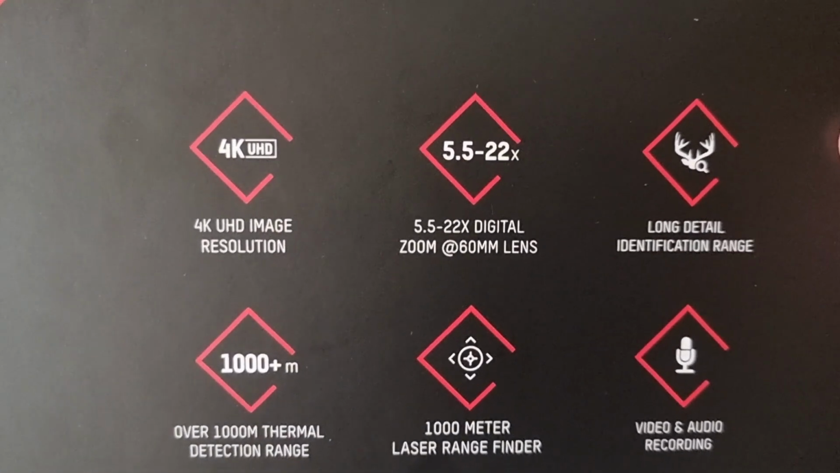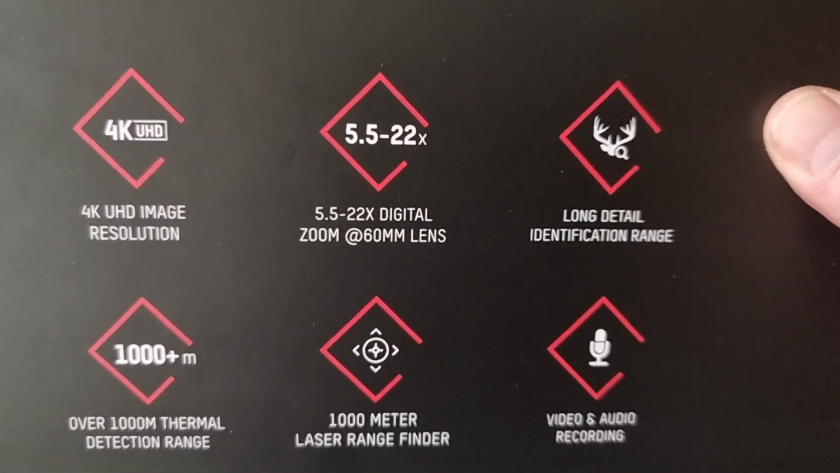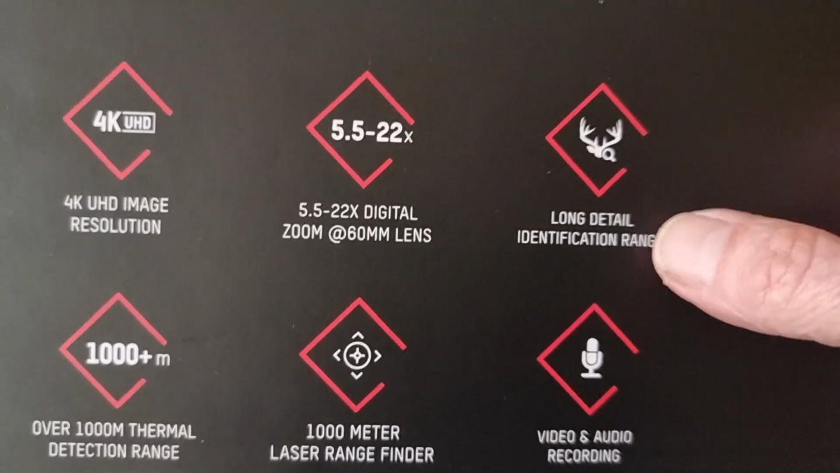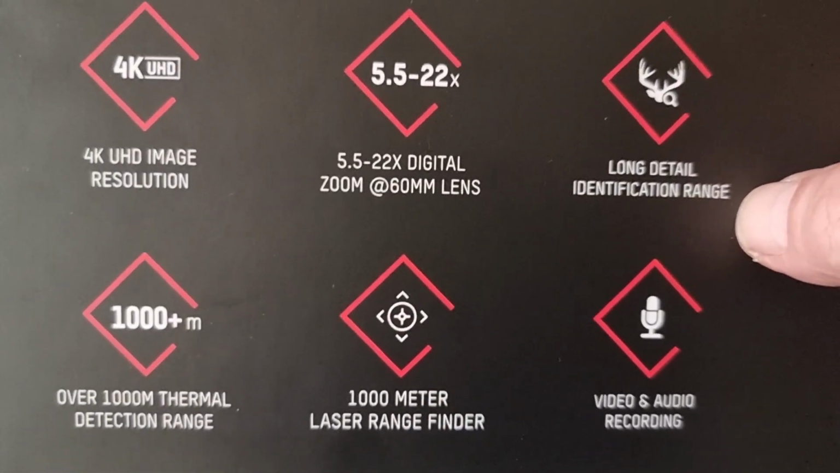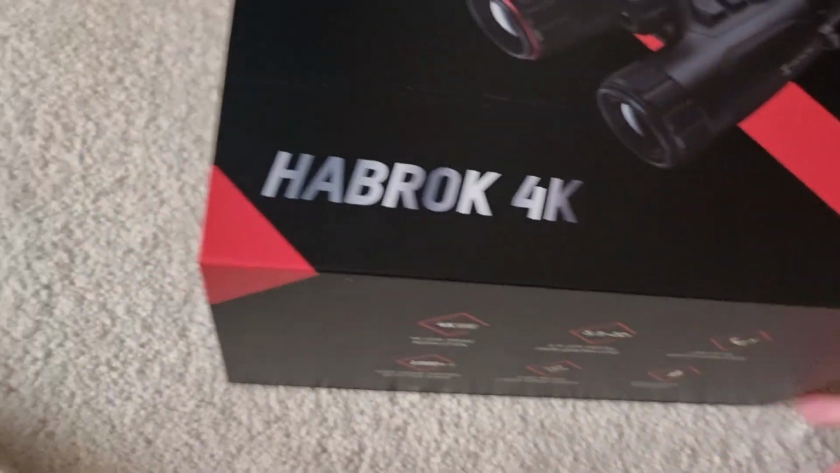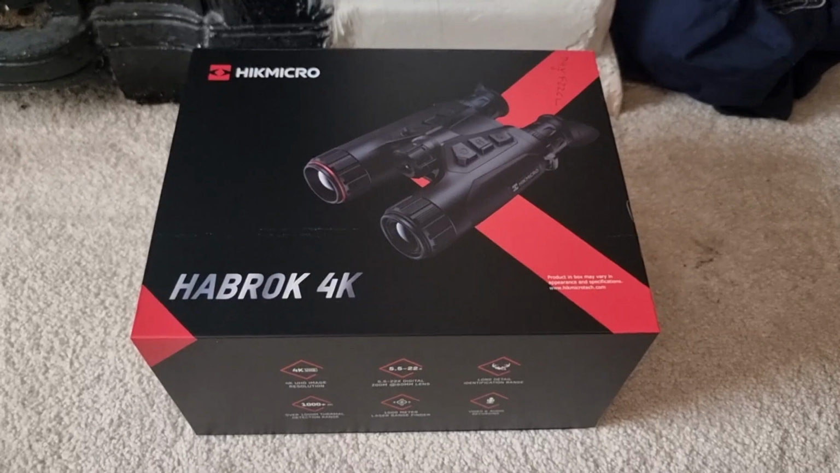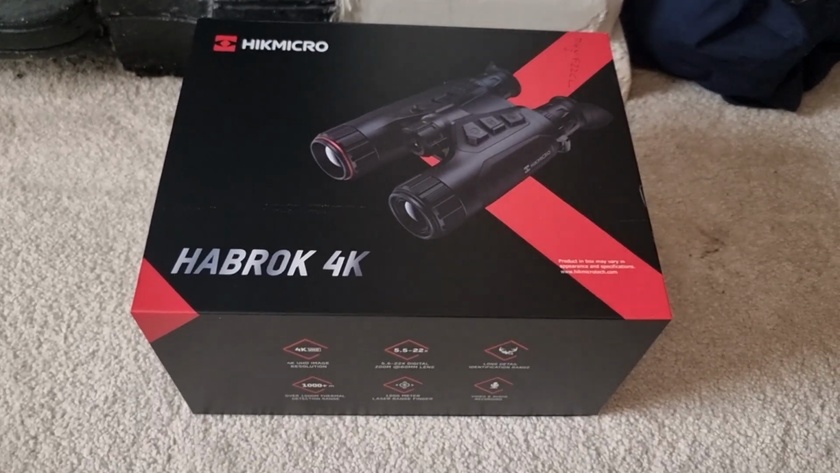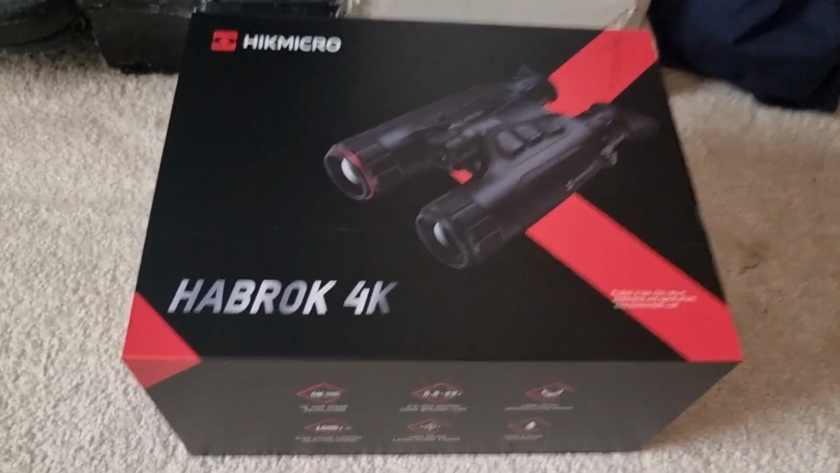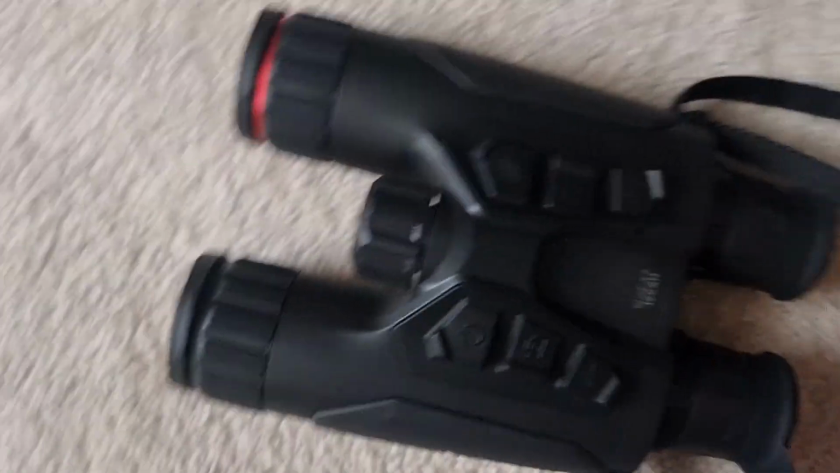So the box gives you the details, the usual blurb. It's a 4K ultra high definition image, 5.5 to 22 digital zoom. Reckons it's got 1,000 meters thermal detection range, 1,000 meter laser rangefinder on board as well, and video and audio recording as well. Also connects to the Hikmicro app, so you can download images and information, and also if updates become available, you can update them from that app as well. So, binoculars.